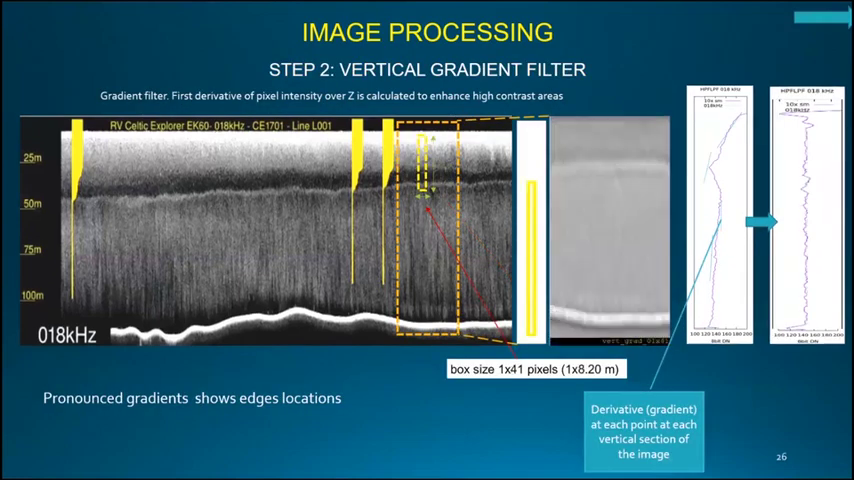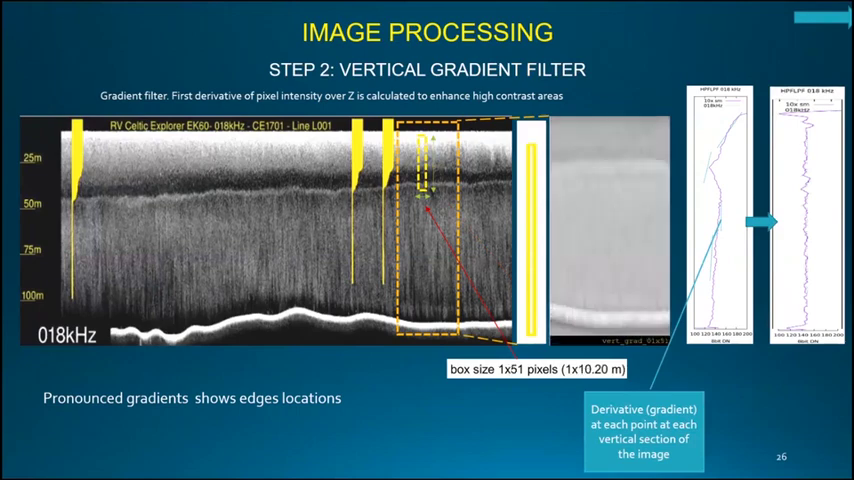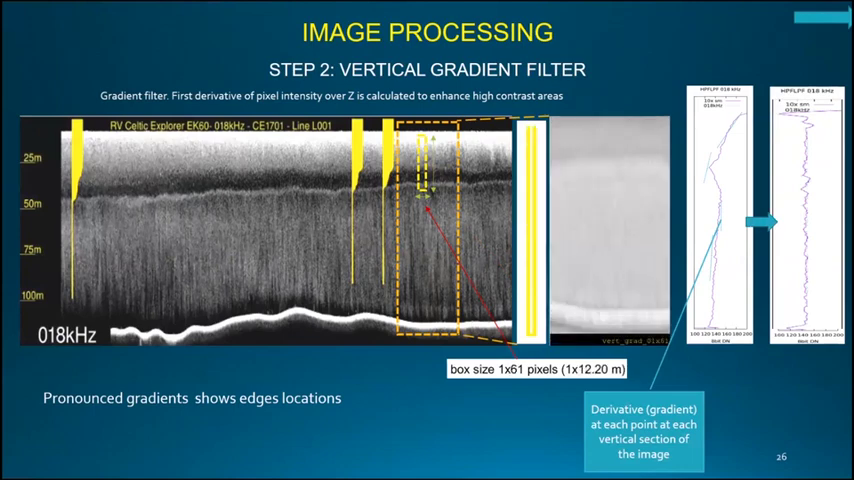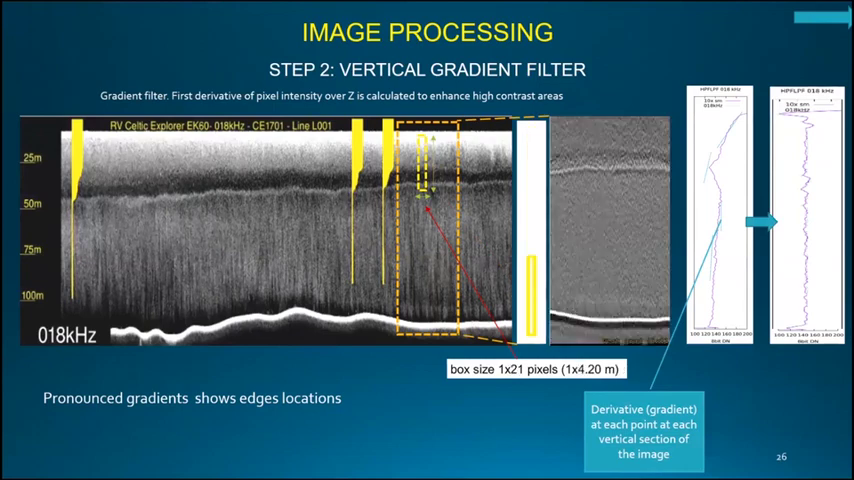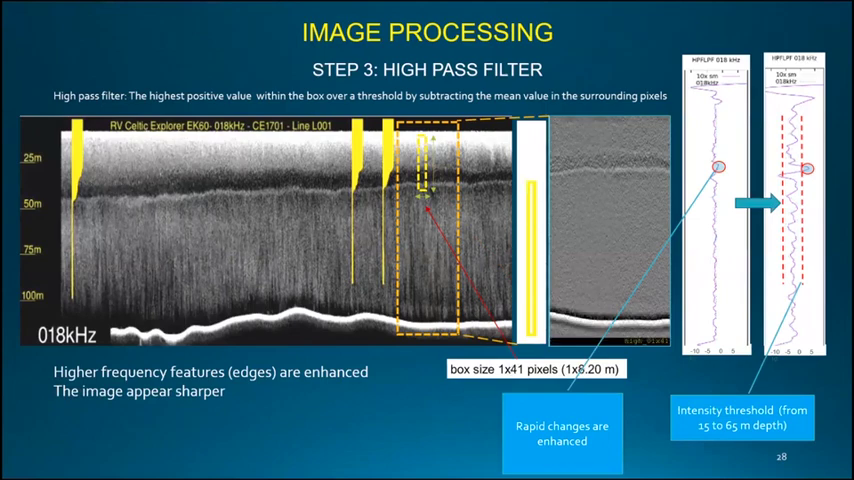The next step was trying to find the features within the signal that has been denoised. For that, first, we ran a gradient filter in a vertical direction, looking for changes, where the intensity is changing. Again, we tried different sizes, and what we got is a numerical profile, centered on 0, where the gradient is highlighted. But we need an extra step. We need to enhance where the gradient is higher, where the changes are rapid. We need to forget about slow changes and go for the rapid changes.